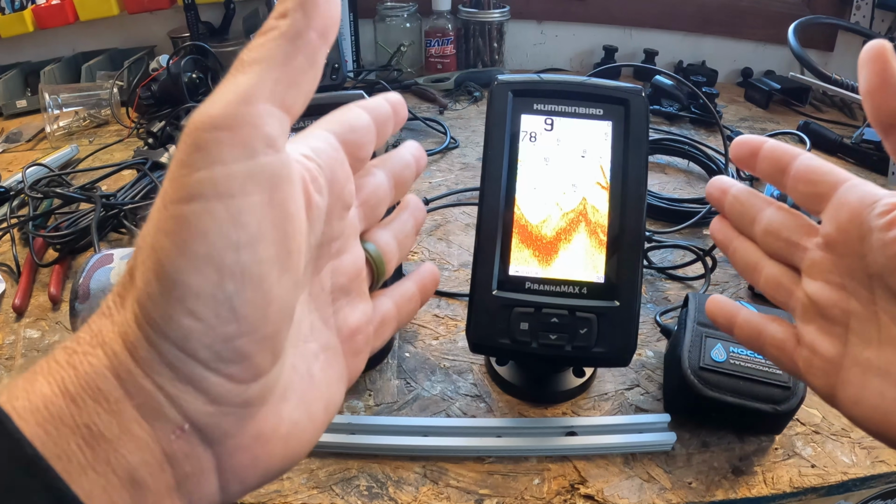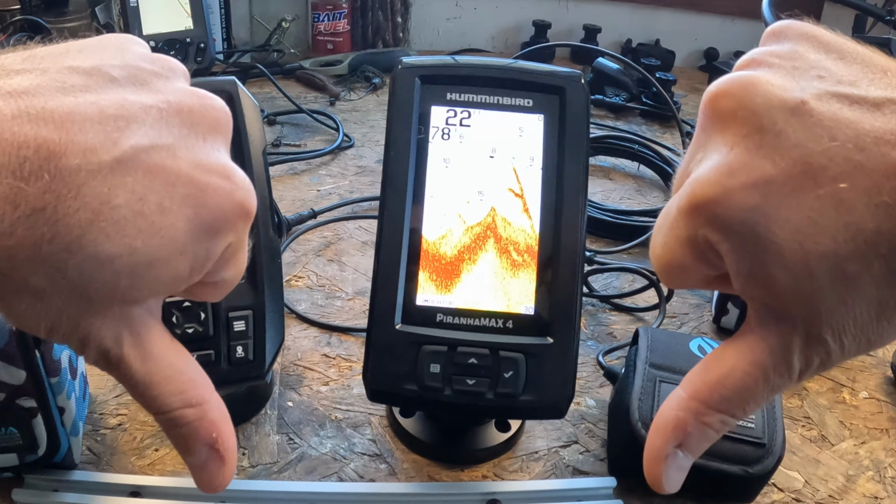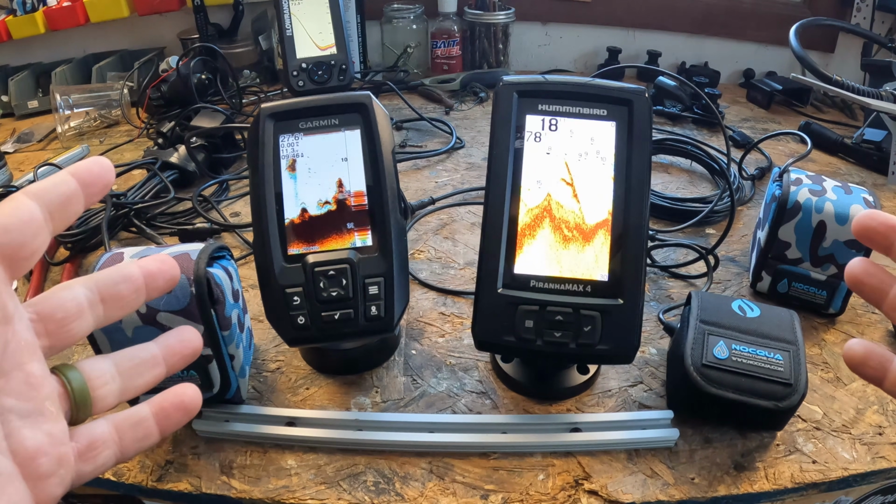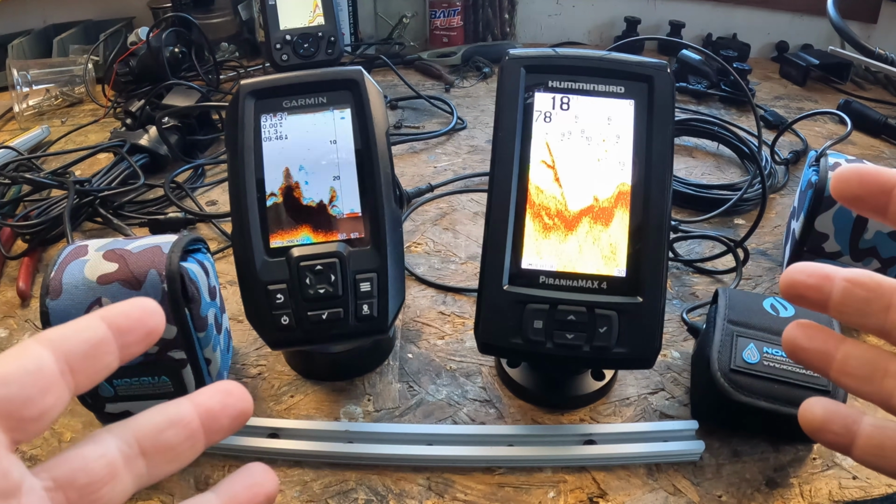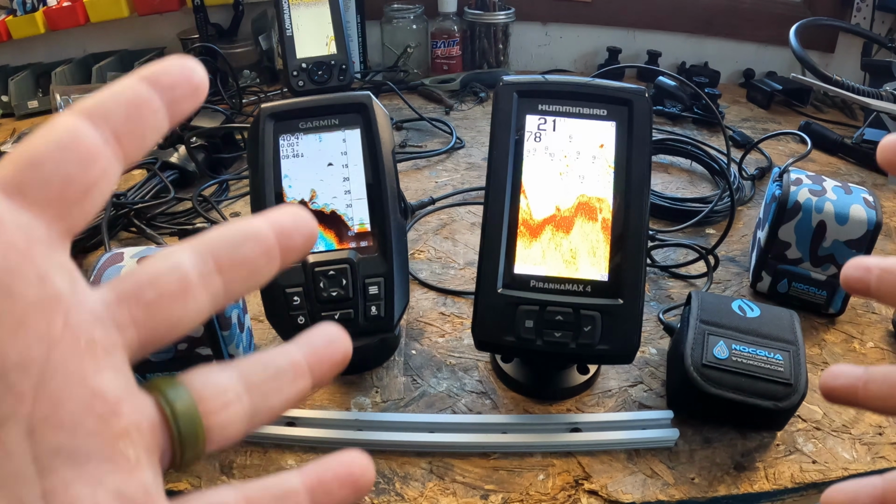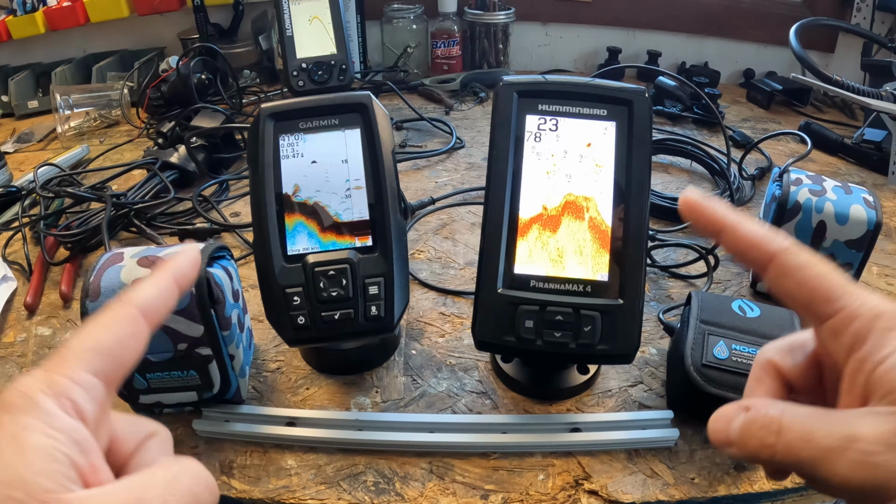Now let's move over to the Humminbird PiranhaMAX 4. GPS? No. And because it doesn't have GPS, you're not going to be able to track waypoints, tracks. You're not going to be able to track your speed. No mapping whatsoever. So if you want to mark offshore humps, or know your speed for trolling or whatever, Garmin really is the only choice between these two, because Humminbird is pure sonar. And for some anglers, they want that simplicity, and that's fine. For others, it's a deal breaker. But I am not done.